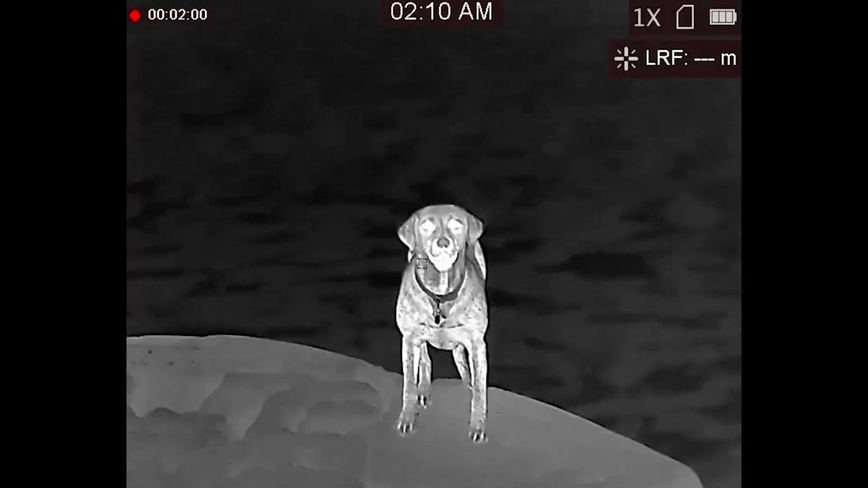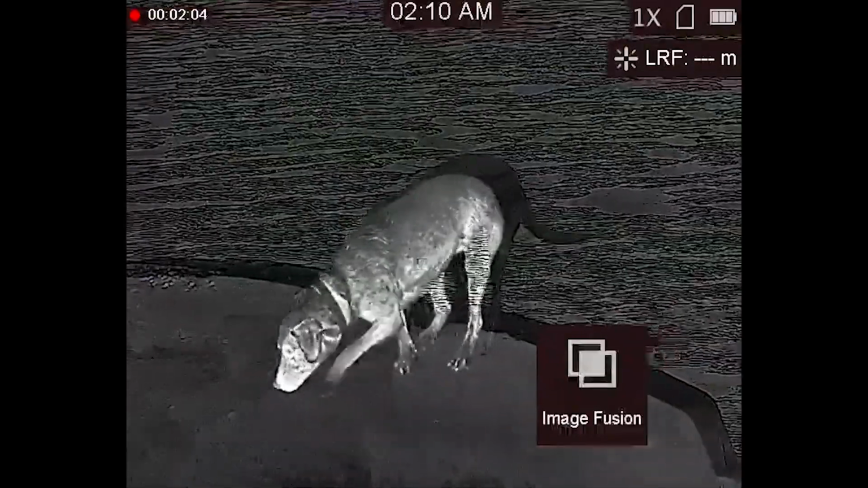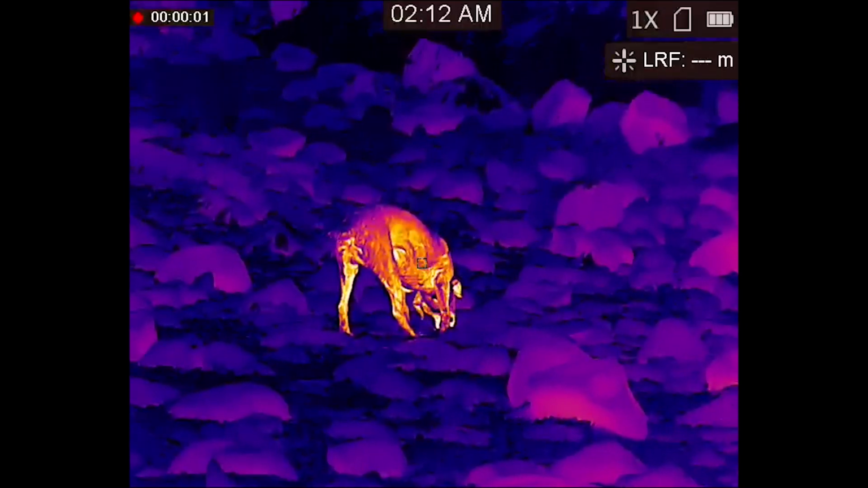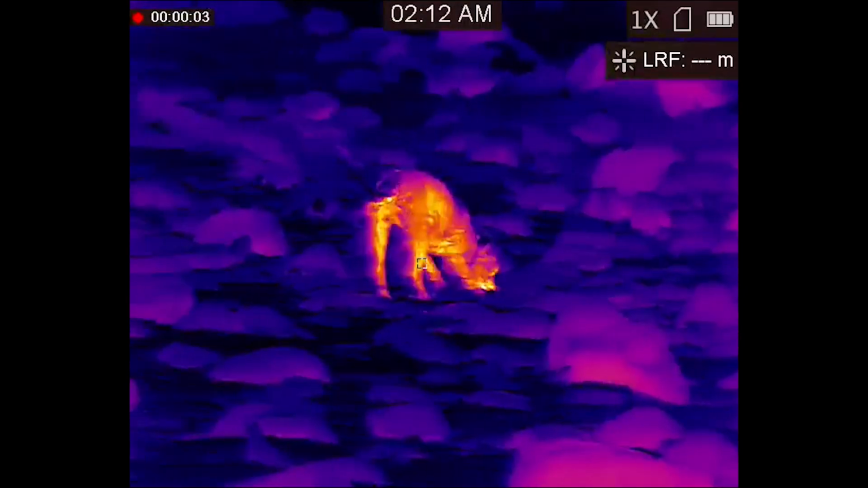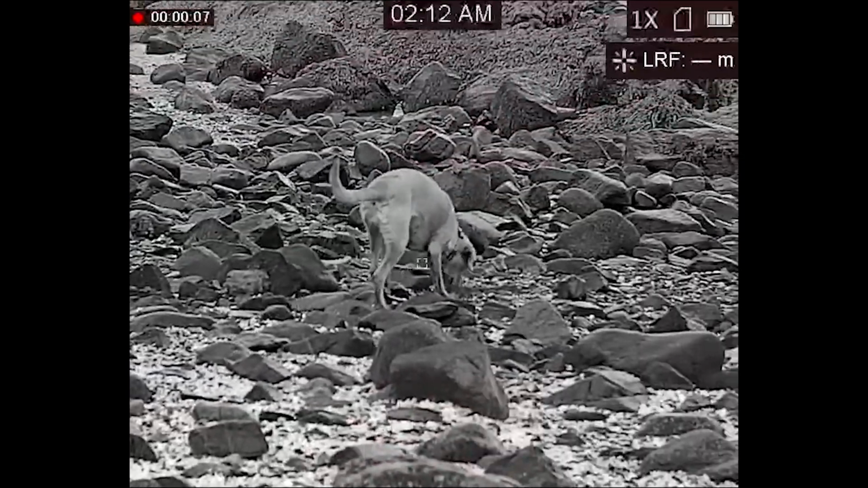It's got different colour palettes as well as an optical channel which works like a normal optical camera. It also has a fusion overlay system, which I'm not 100% sure is needed in a thermal imager. I can see how it would work for police or for security wanting to have more detail, such as, you know, a number plate of a car.